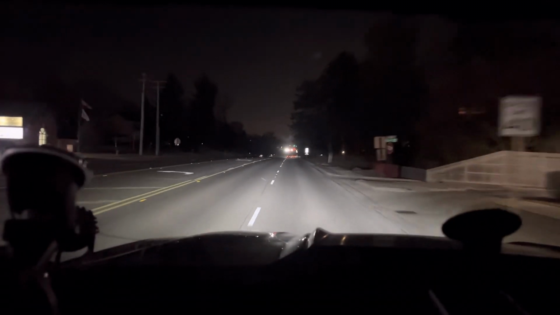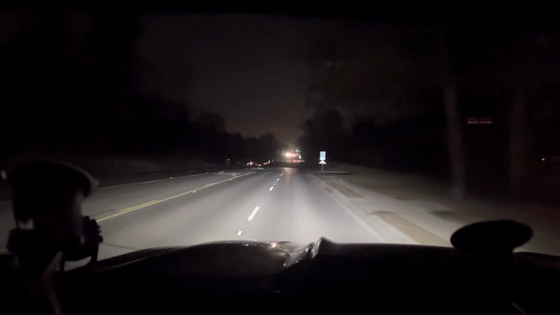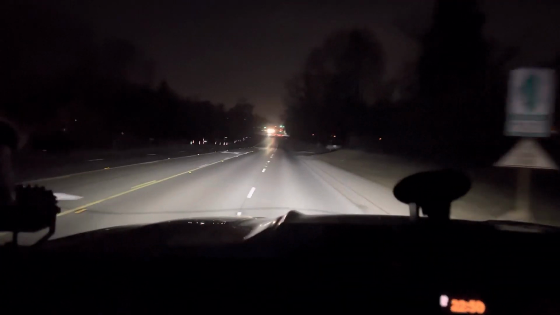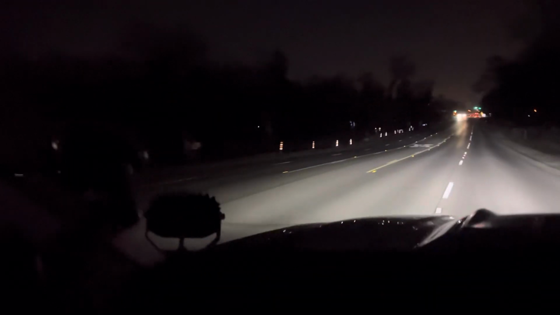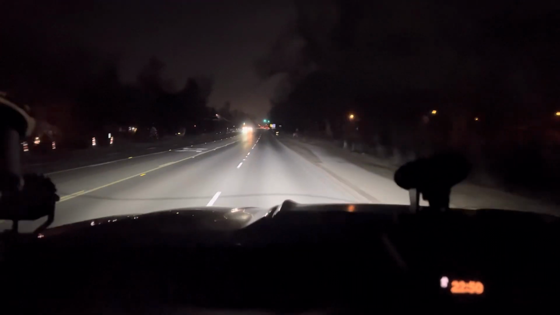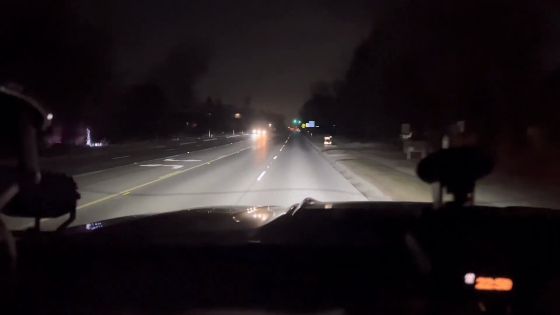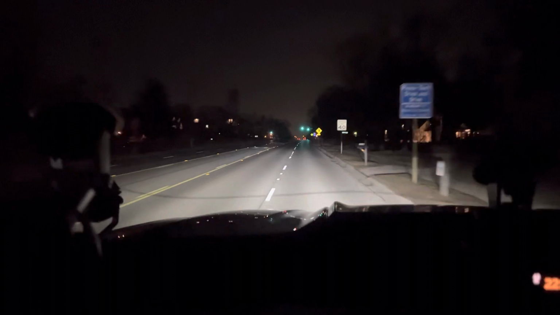I imagine when I'm driving at night in rural areas, more trees, less lights, this was actually pretty decent output. You can see the cutoff line, I'll tell you that much. If you look on the right, you can see the cutoff line. If you look on the left, you can see the cutoff line. And if there was a car or a building in front of me, you could see the cutoff line on the front too. I think that's zones 3 and 4, right, in the zone of lighting.